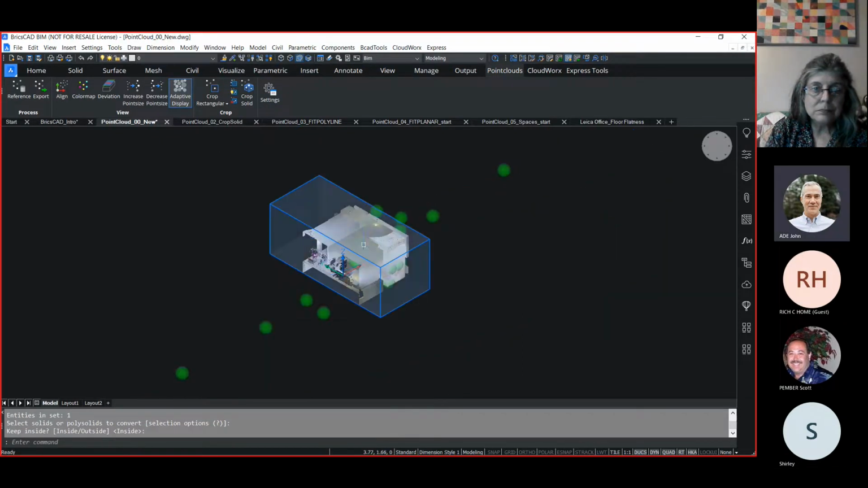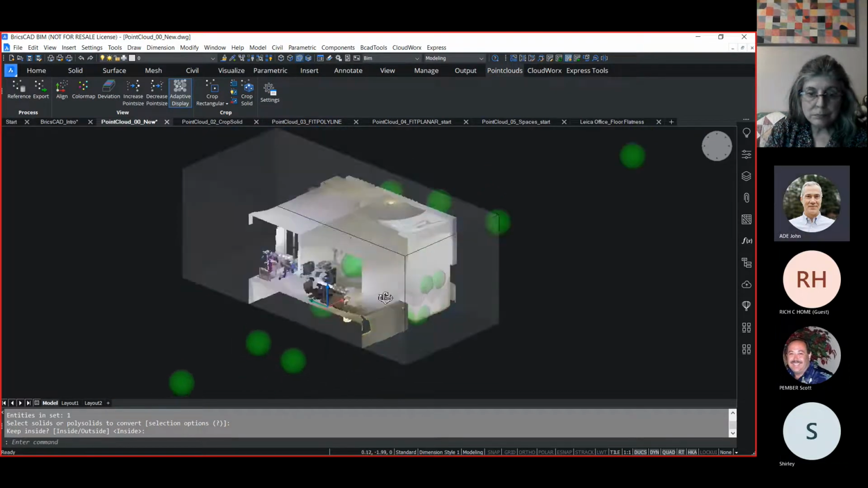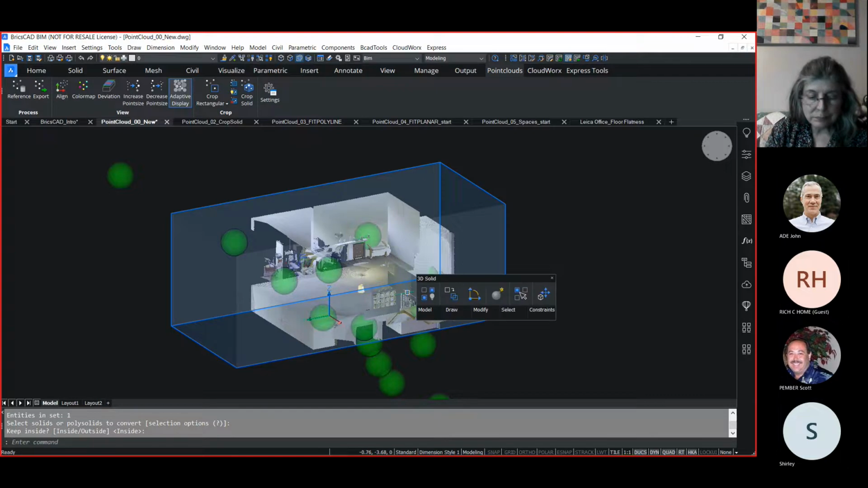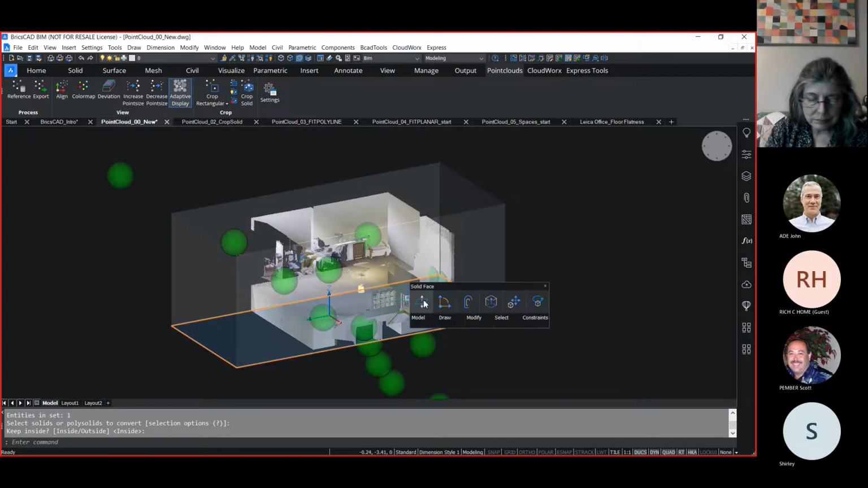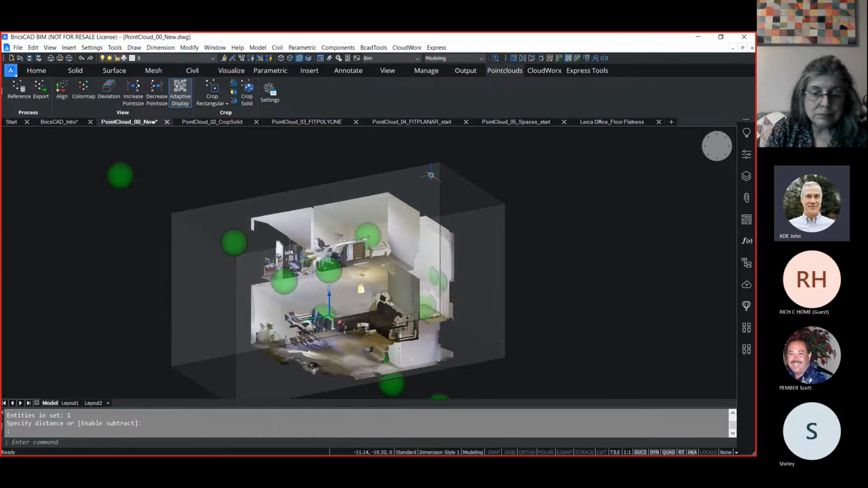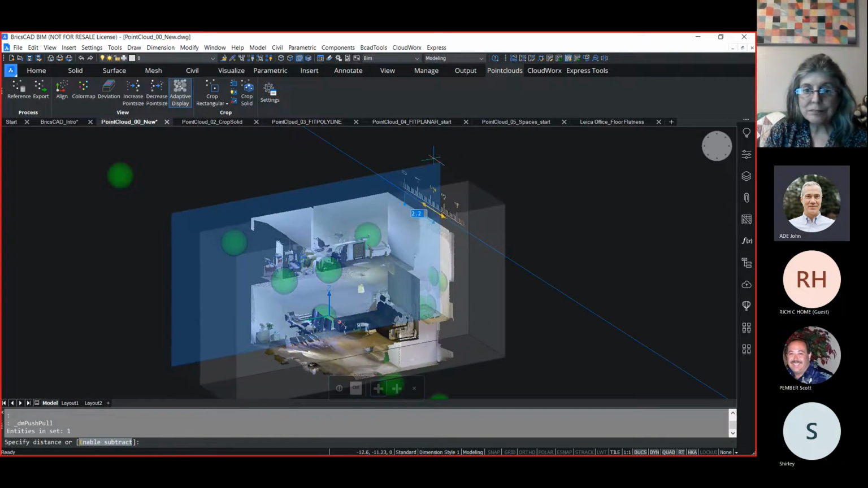And this time I'm cropping it so I'm just seeing what's inside that crop solid. Because the crop solid is based on basic solid geometry, I can also use my editing tools. And notice I'm using this quad to access these tools. I'm not going somewhere else for them, and I can resize this box very quickly just by pushing and pulling on the different faces.